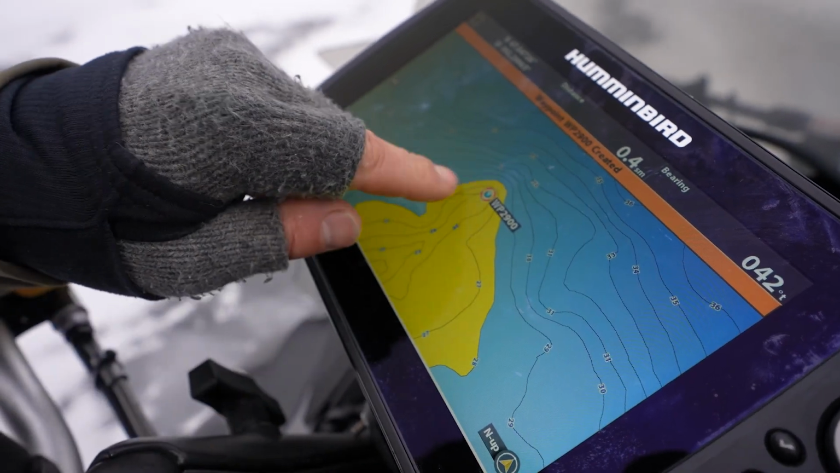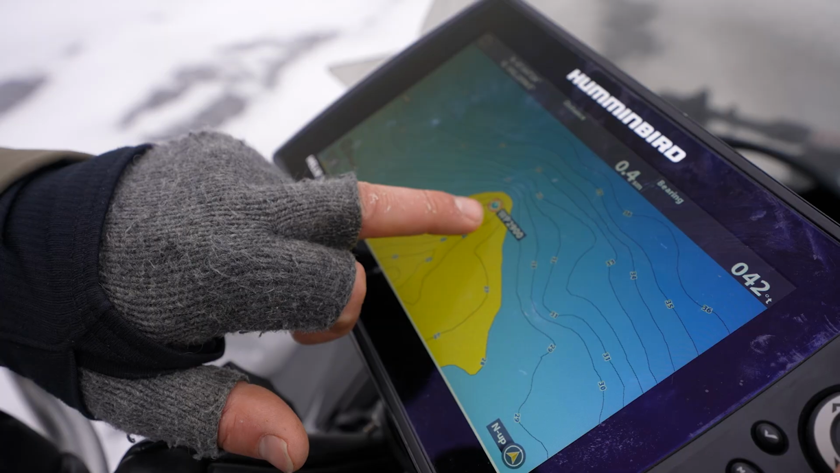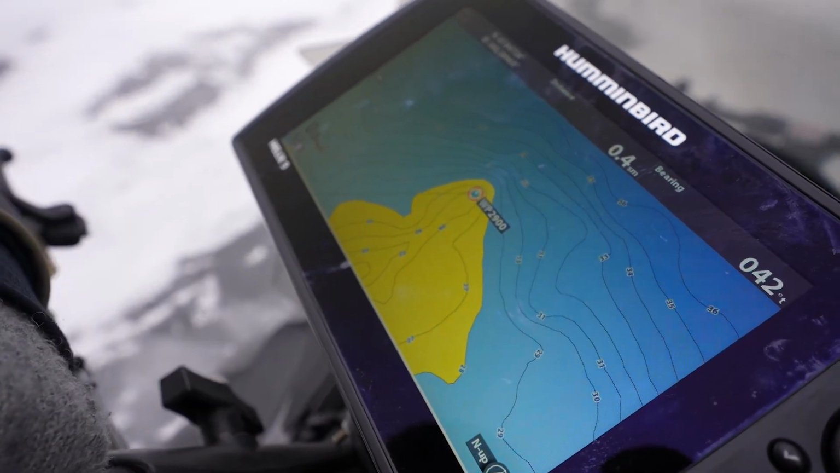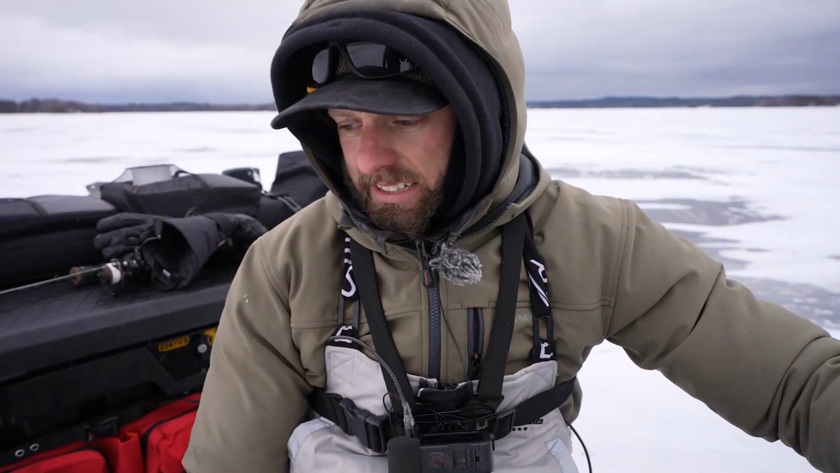Drop a waypoint on that one. So we really don't have to drill out these whole spots right now. All we're doing is getting onto these sweet spot little tails in the middle of the day, drilling four, five, six holes right around there, and fishing them real fast. If we don't see fish in 10 minutes, we'll move on to the next one, next one, next one. And it seems like every other one we hit has some fish on it.